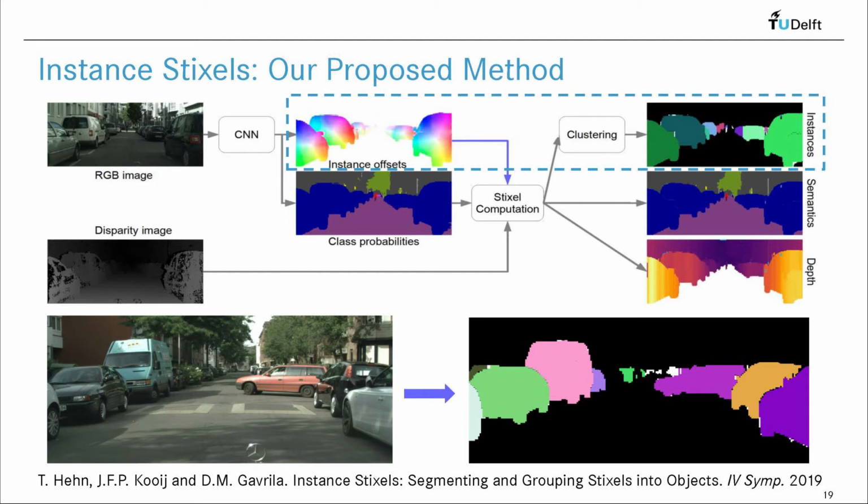And these three sources of information are combined in the energy minimization process of the Stixel computation. The output channels are object instance, class label, and depth information. Thus, the scene represented in the left lower image is segmented into the object instances in the right lower image, and each Stixel adheres to the object boundaries.